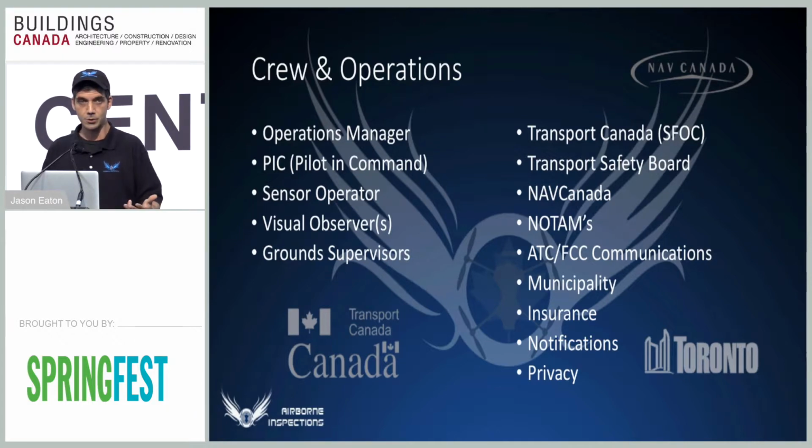We have to coordinate with the Transportation Safety Board in case we have an incident. They're who we report to. They're kind of like our insurance company. They're not there to slap us on the wrist if anything goes wrong. They just want to collect the information and find out what we're going to do to mitigate in the event something went wrong. Thank God we've been incident-free.